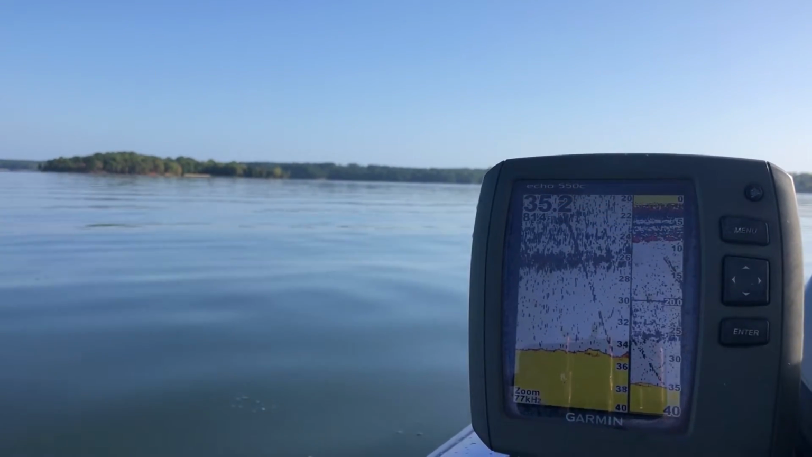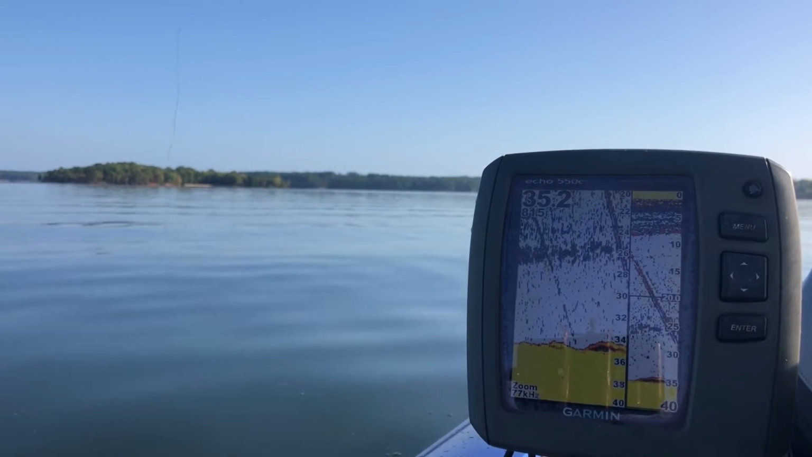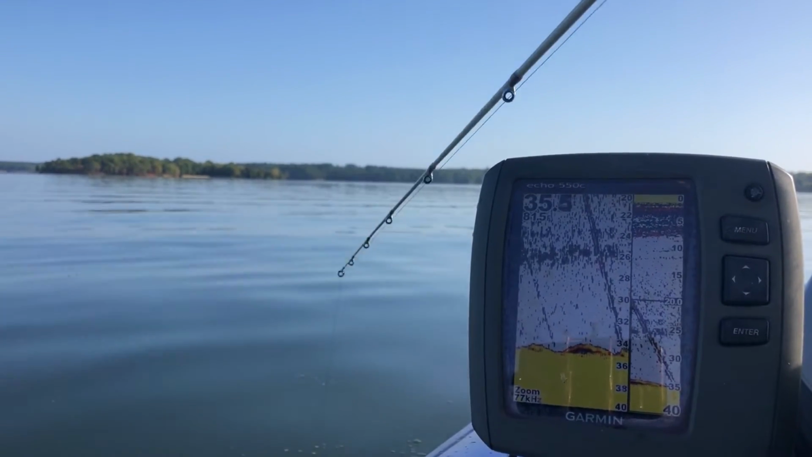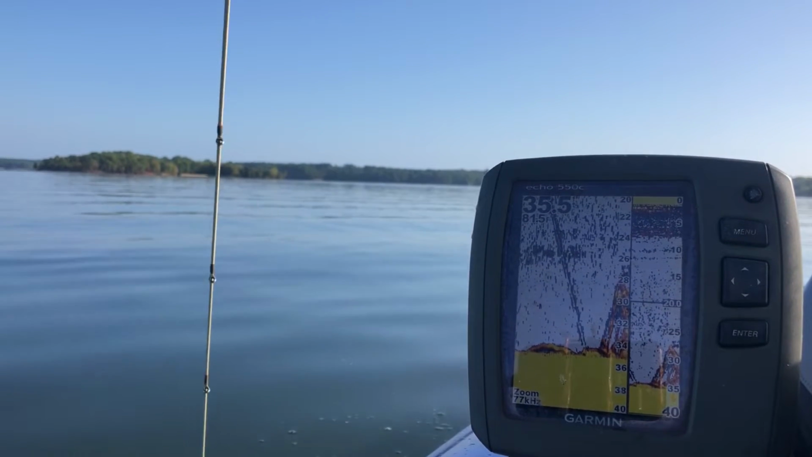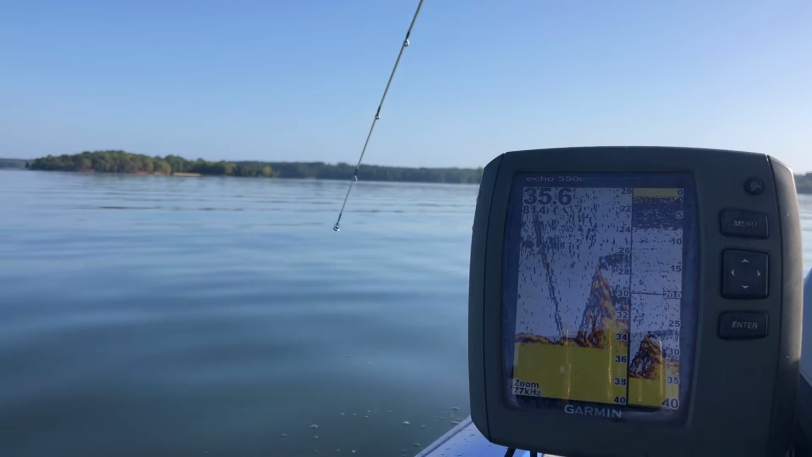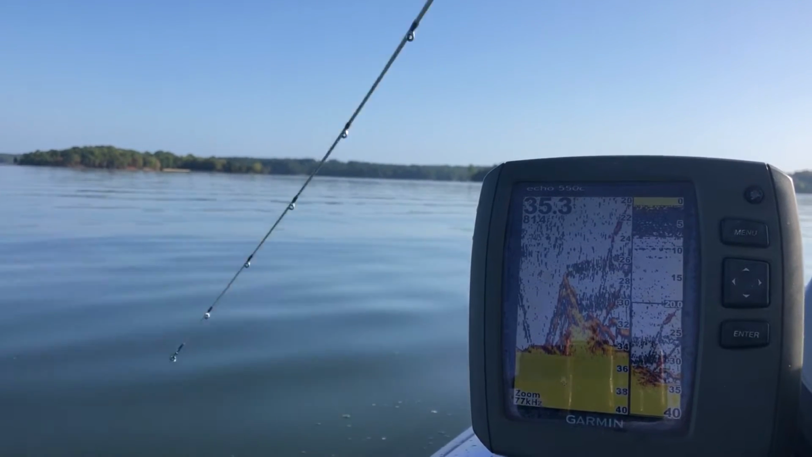Let's drop it down one more time. It's slick calm too. I mean slick calm, no wind. All right, there's the bottom. Okay, we're gonna start reeling it. They'll stir up. There's a bite, see that? That's all you got to do. There's another one. See that? That's what I'm talking about. There's another one. Look at that rod. Look at that fish finder. That's what I'm talking about right there.